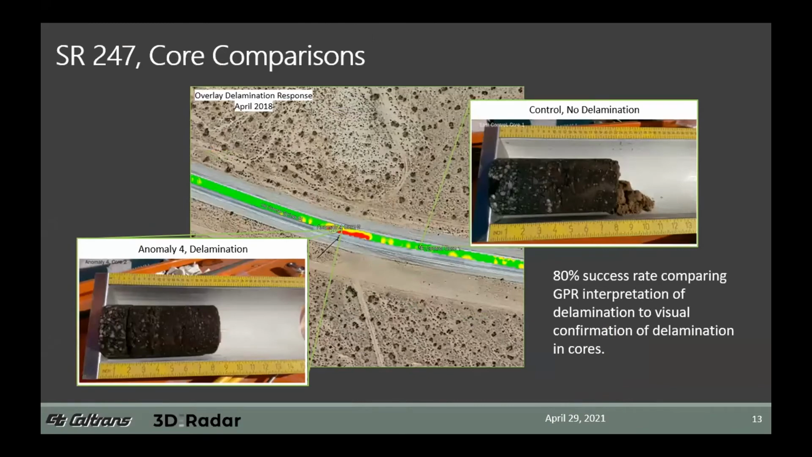And as part of the SHRP research, we collected cores for confirmation of the interpretation. We collected representative cores at the area where delamination was suspected, and also collected some control cores for evaluation as well. And the results of that were pretty good. We were pleased with the results. We had an 80% success rate when comparing the GPR interpretation of delamination to the visual confirmation that we could obtain from cores.